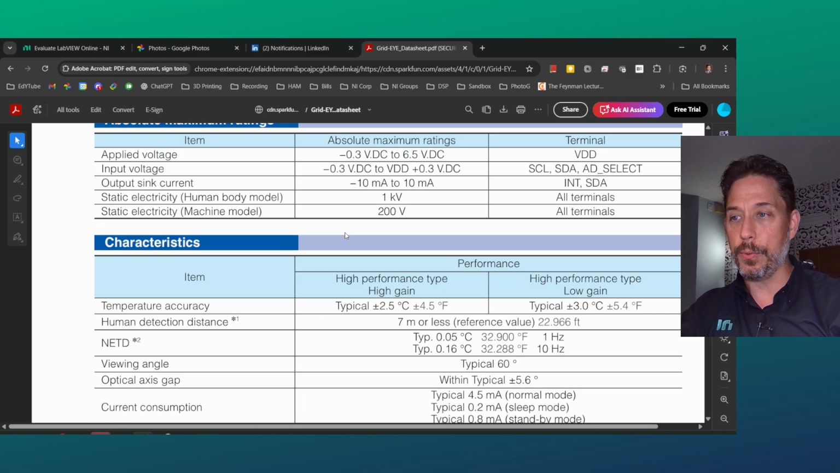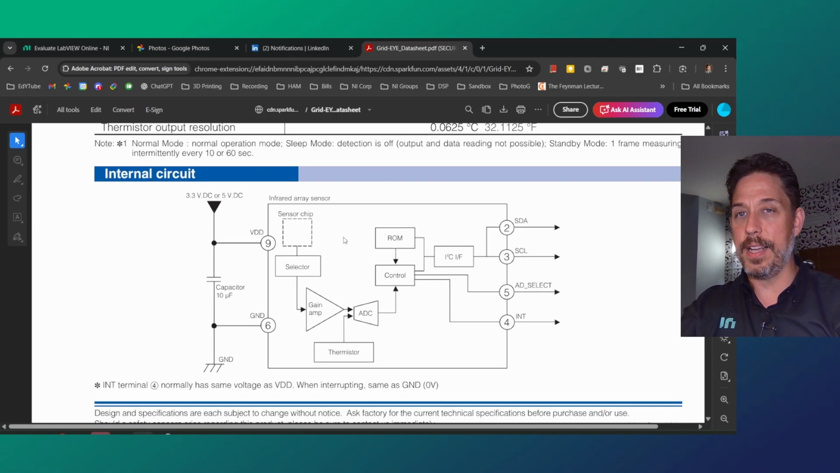And if you were to scroll through this, you'll see that the general setup is maybe better suited towards not accuracy of temperature, right? It's not going to be like a FLIR camera giving you calibrated temperature, but it's ideally going to tell you, is some person in a room? There's a lot of different ways to detect presence of a person.